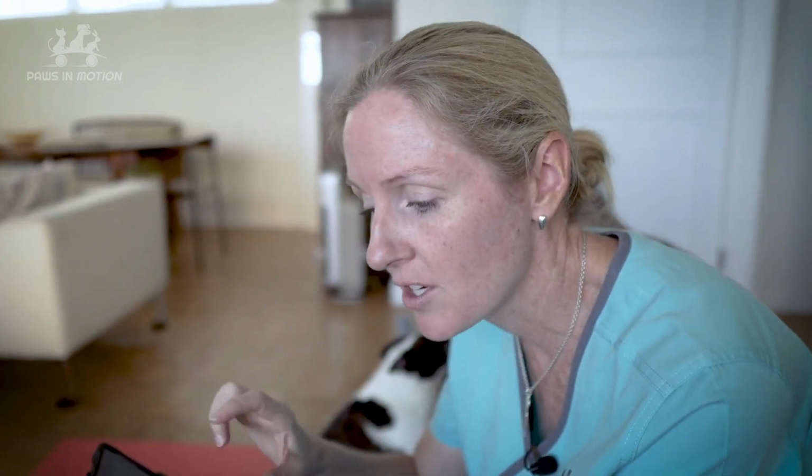So Oreo is going to help me show you how we use the digital thermal camera. What it does is it picks up the heat that's coming away from her body, and then we modify how we read that by using different colors and a different scale so that we can see the warmth coming from her body. When we have inflammation, the blood supply to a certain area of the body increases, and that therefore increases the temperature that we can read with our very sensitive thermal camera.